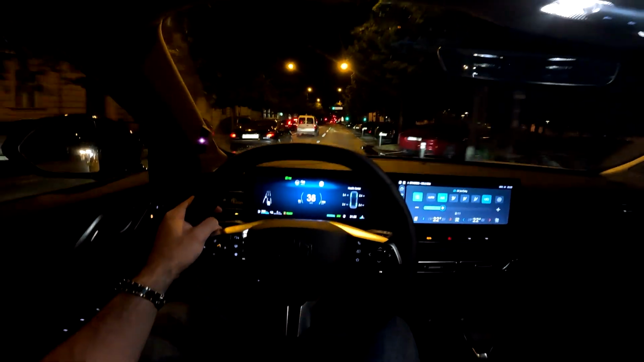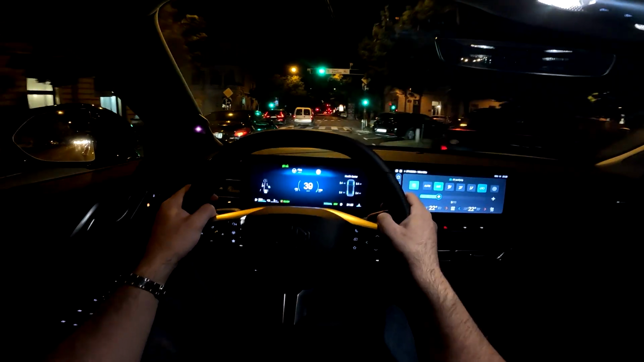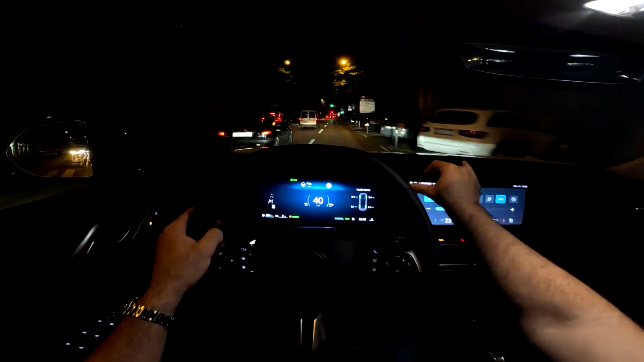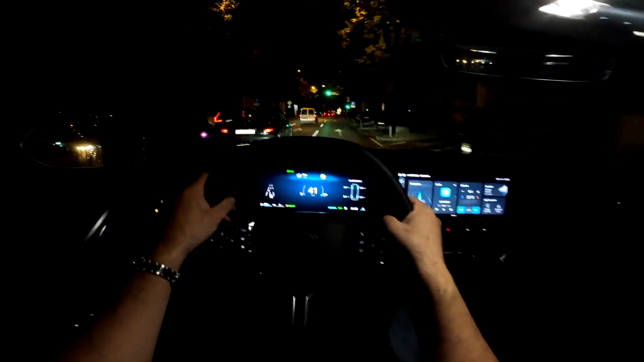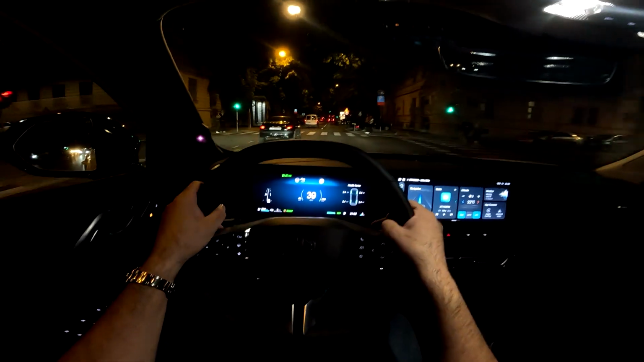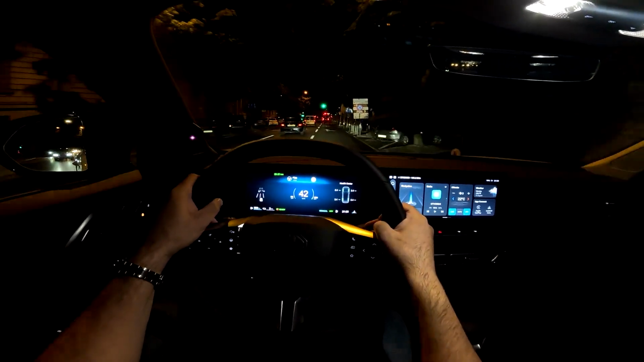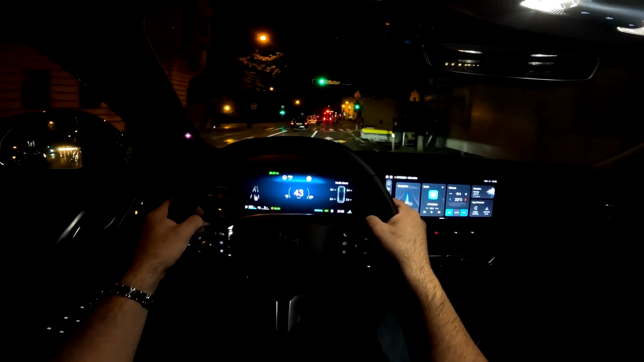This car also has the heated seats, and we're not gonna be using those today, as it's not that warm for this part of the year, but it's not cold either, so 19 degrees outside.